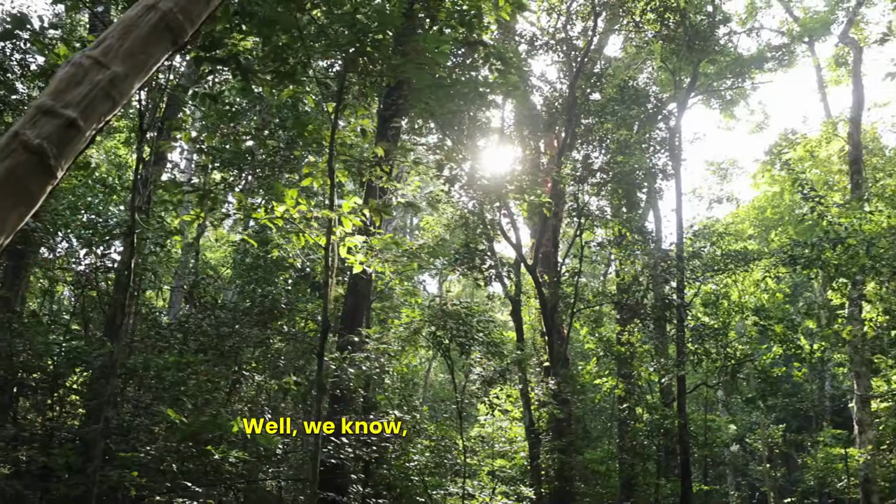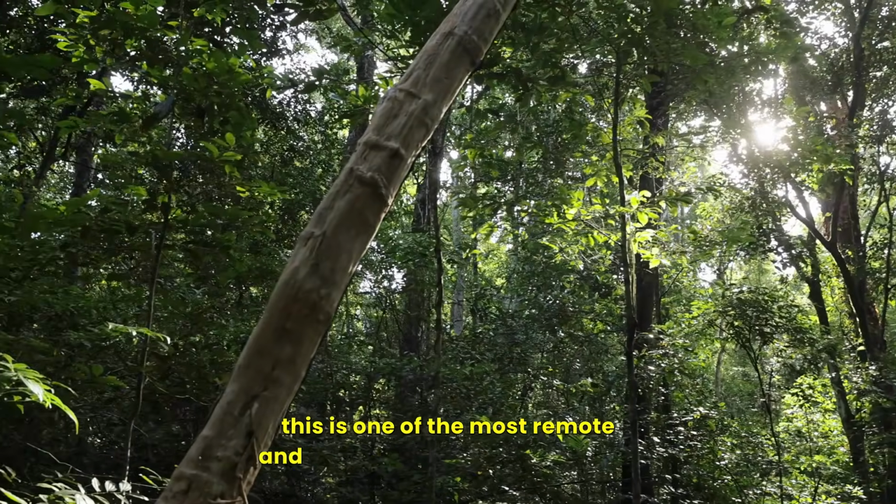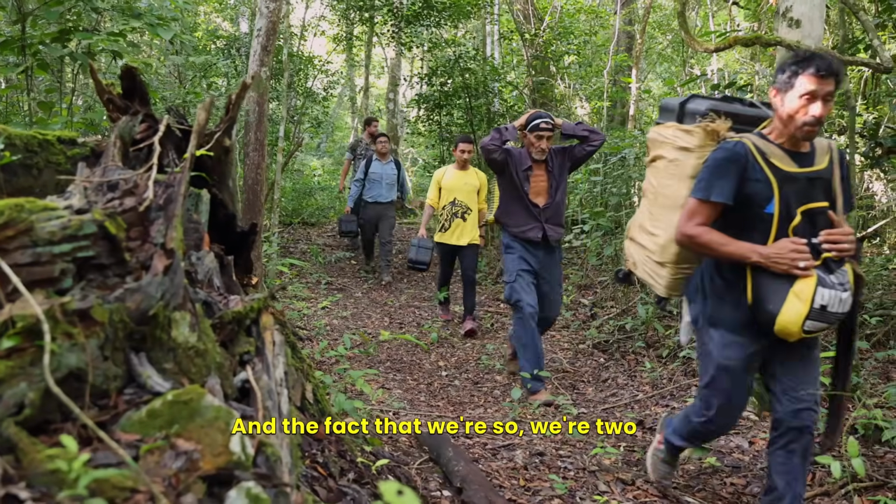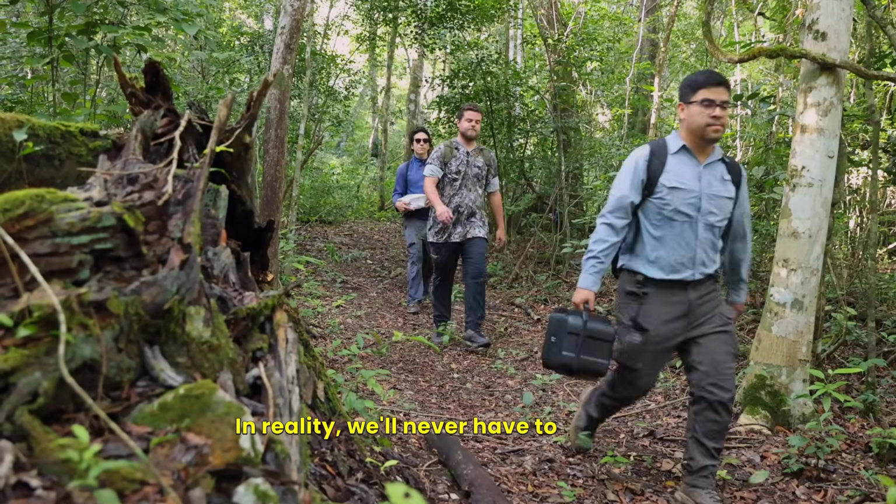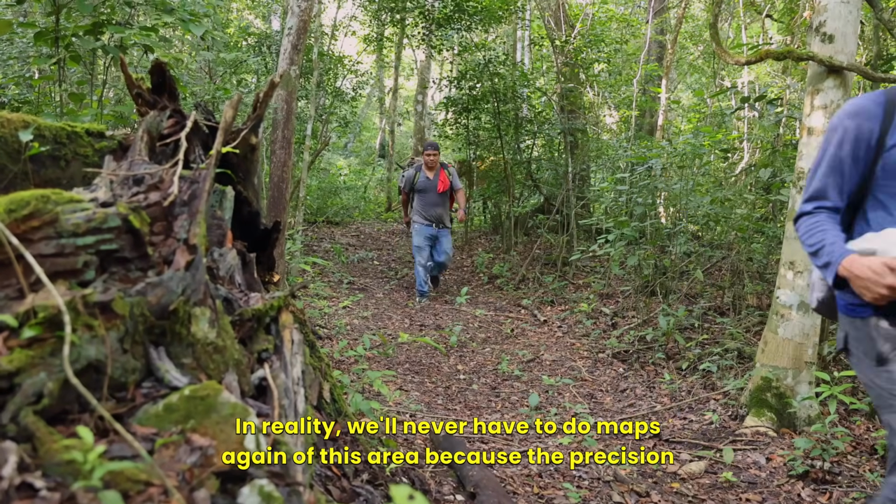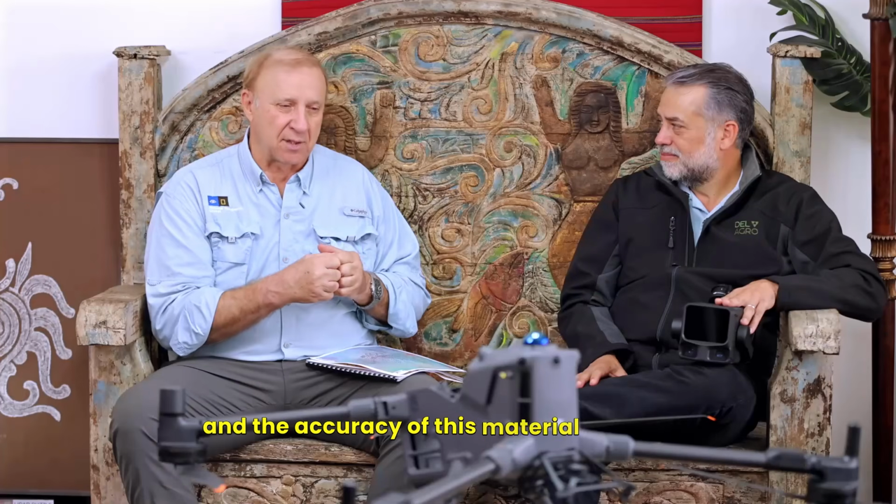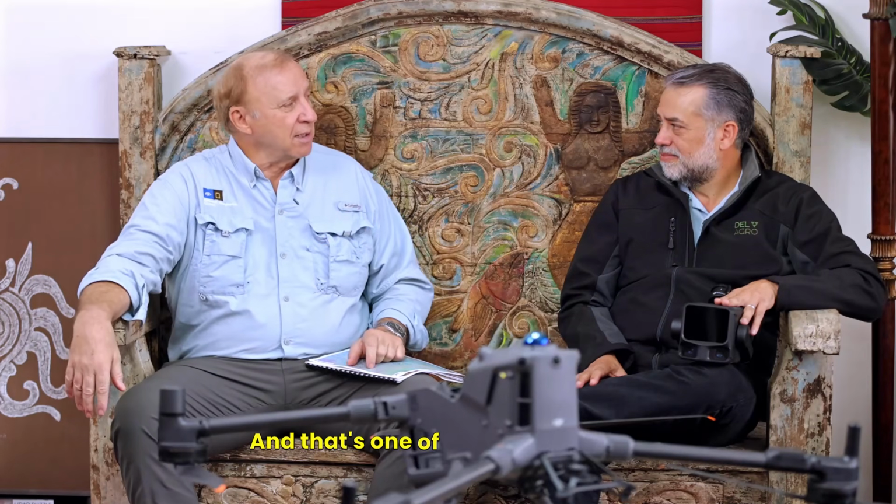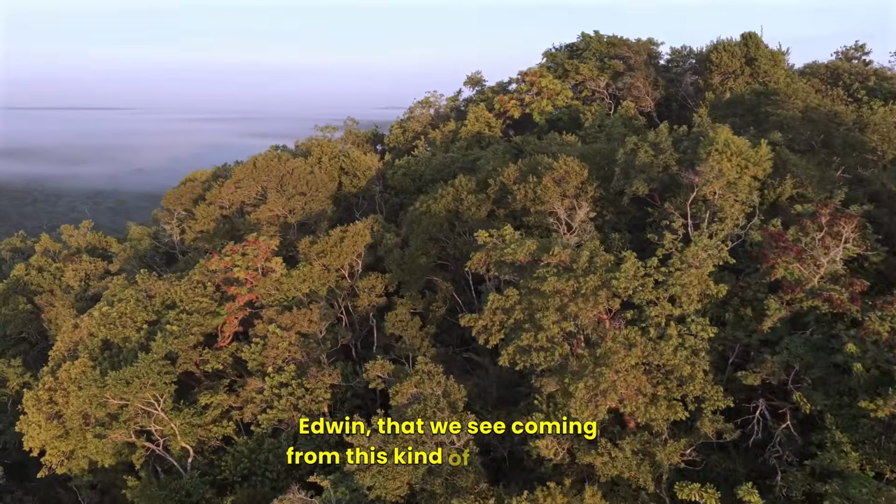Well, we know then, and as you well know from personal experience, this is one of the most remote and difficult projects in the world. And the fact that we're a 2 to 3 day hike from the nearest road. In reality, we'll never have to do maps again of this area because the precision and the accuracy of this material will make it so that these maps will be eternal. And that's one of the contributions that, Edwin, that we see coming from this kind of technology.